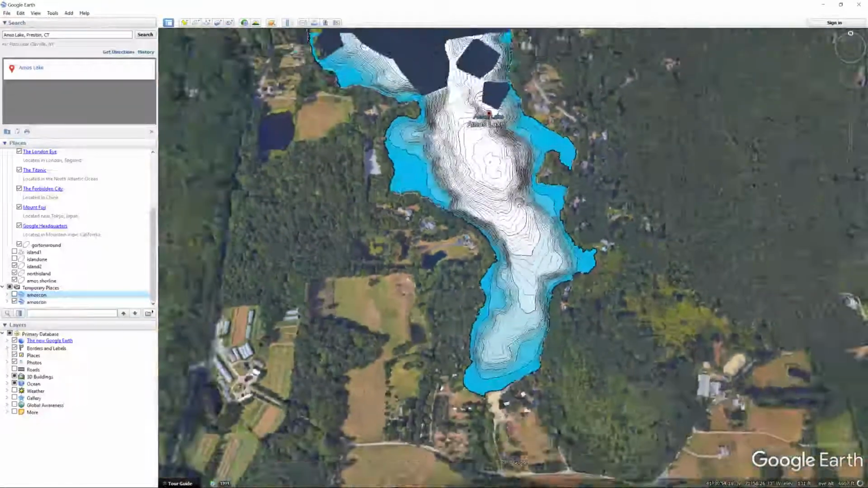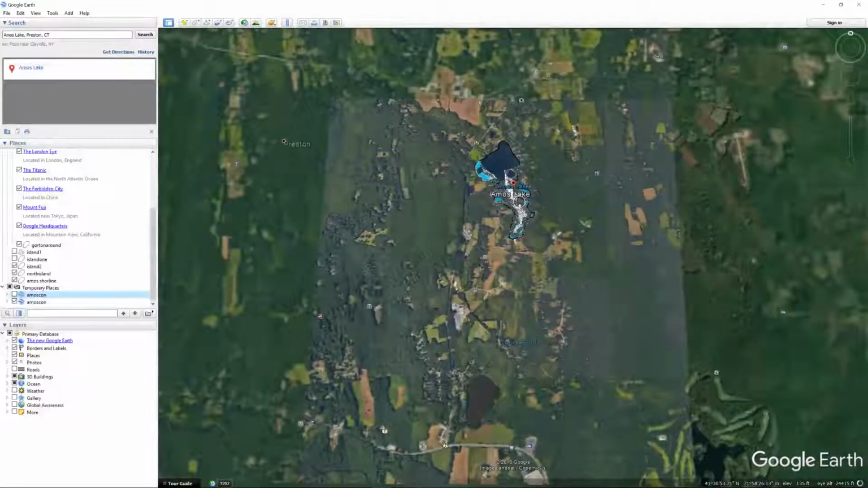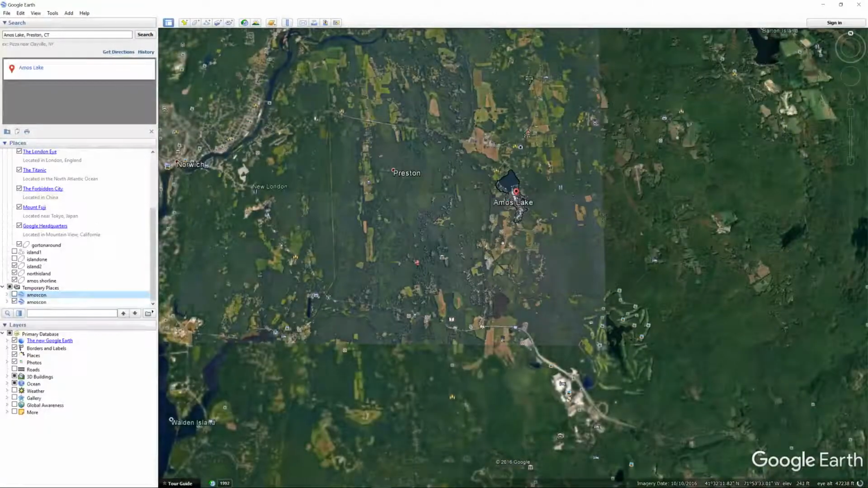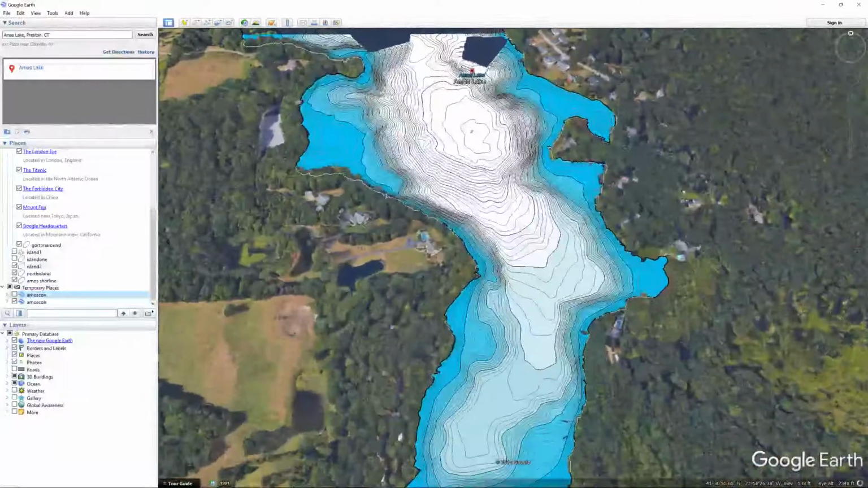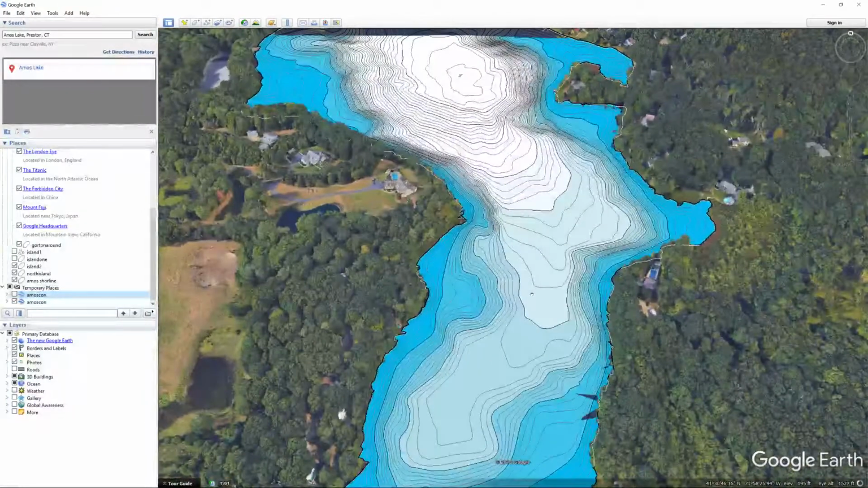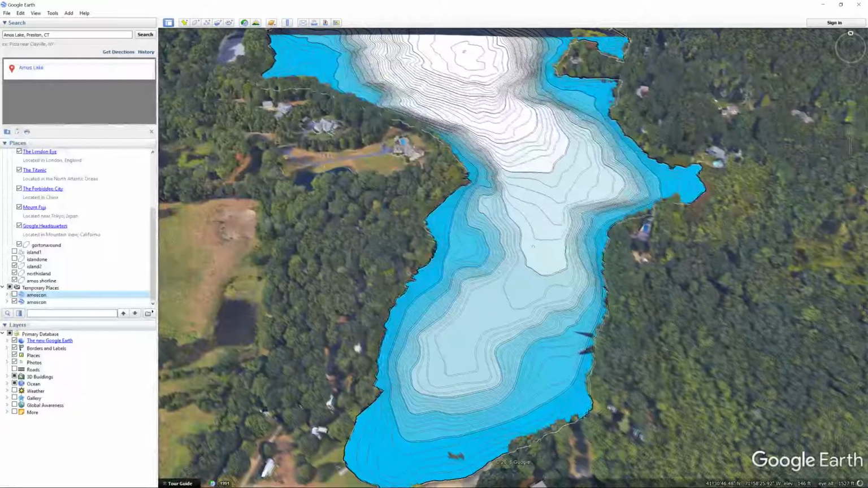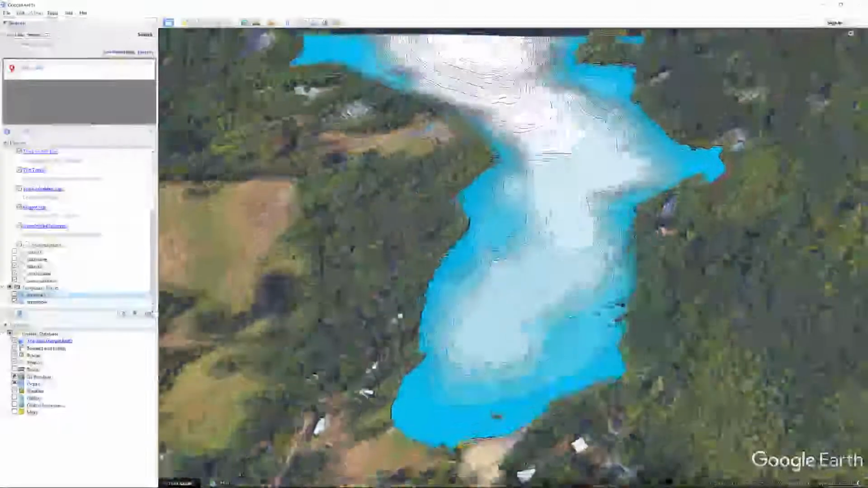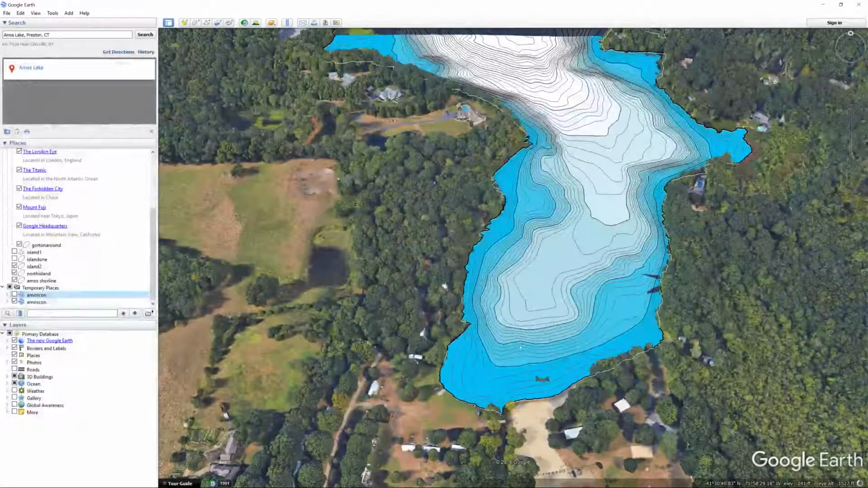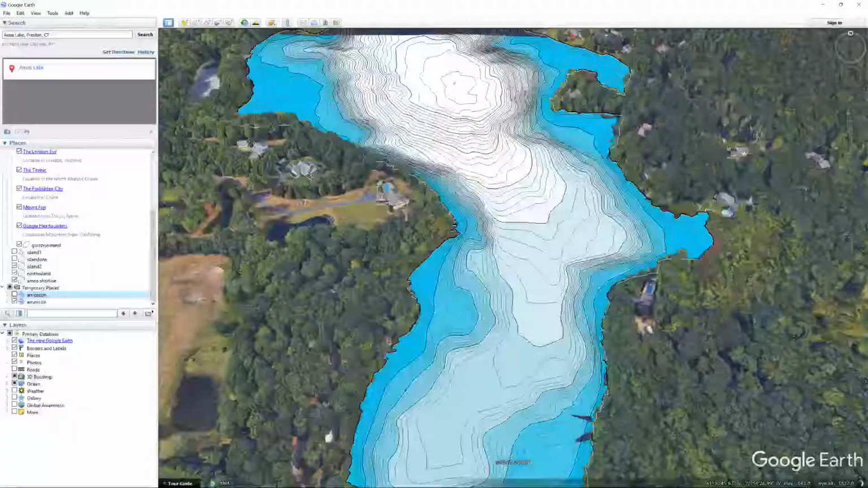And I lost them. Sometimes when you back out really far, you'll see your numbers way over here. I'm sure there's a fix for that. I'll figure it out. Anyway, you can also change the color of these contours. We'll definitely do a couple more of those.